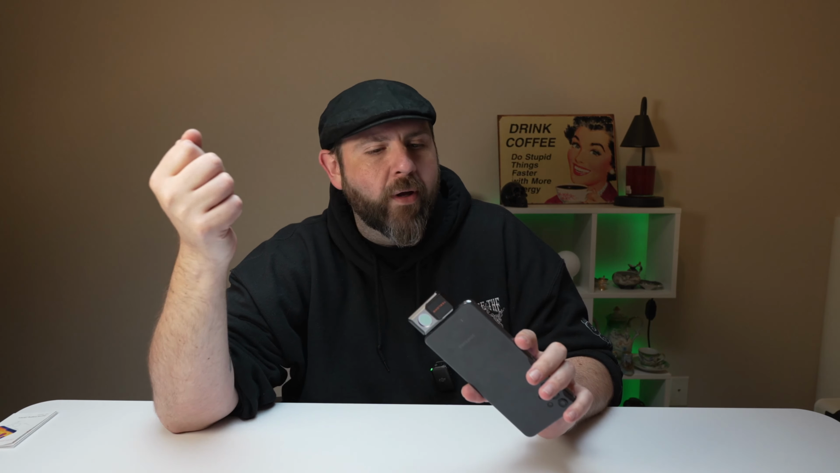I have to say this is a pretty good tool to have. I know not everybody can get one because they're not the cheapest in the world, but they do come in handy. They are used for a lot of different things. I only showed you a couple of options that you could use it for. You can use it for so much more. All right, so now for my opinions on this one.